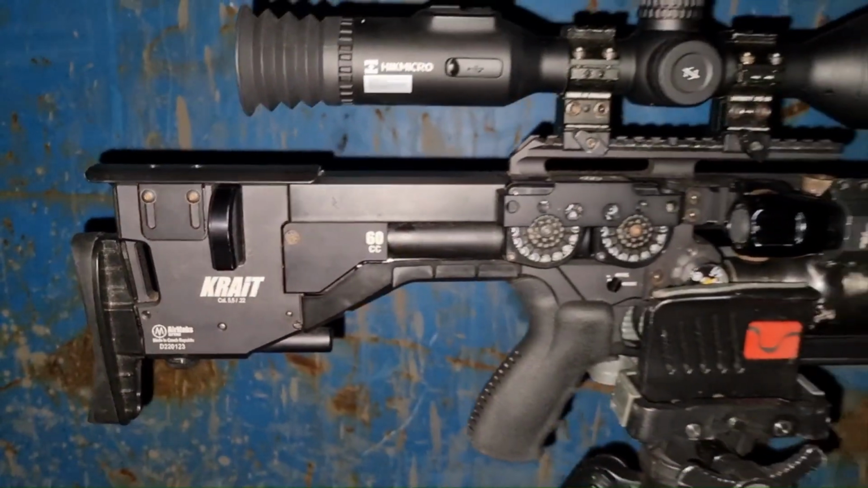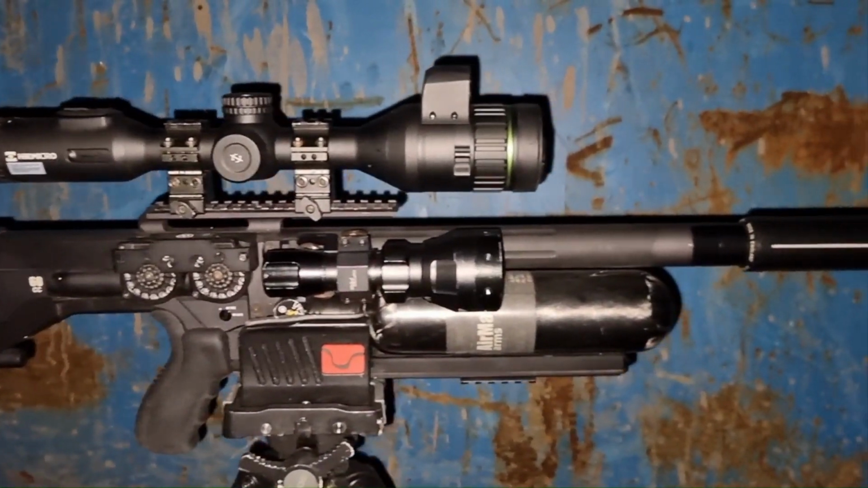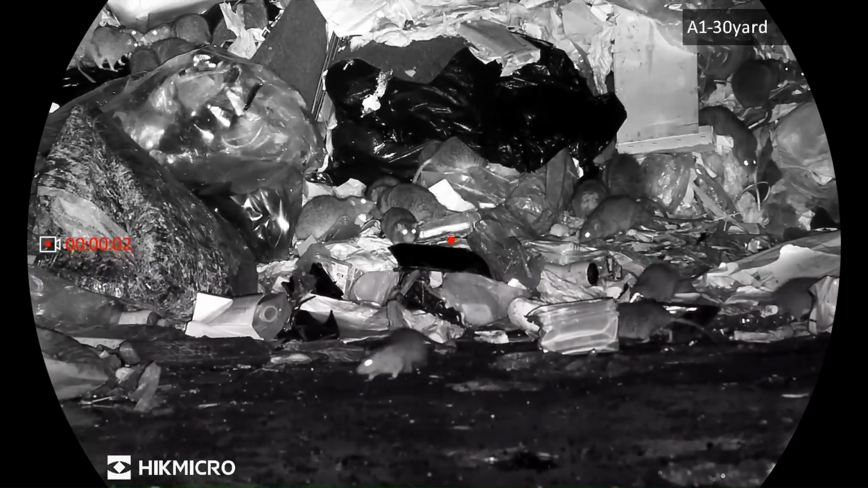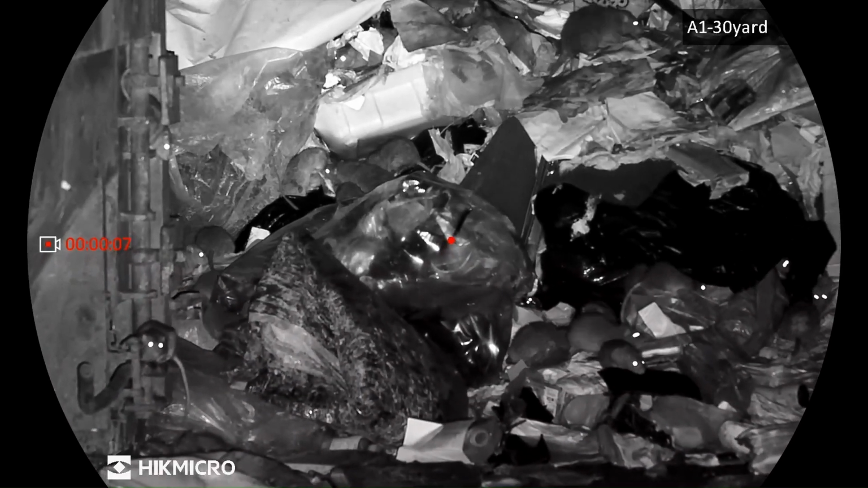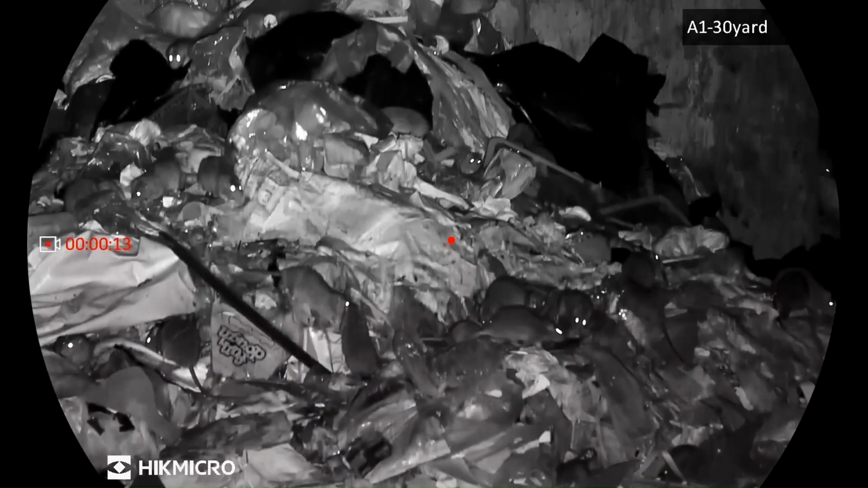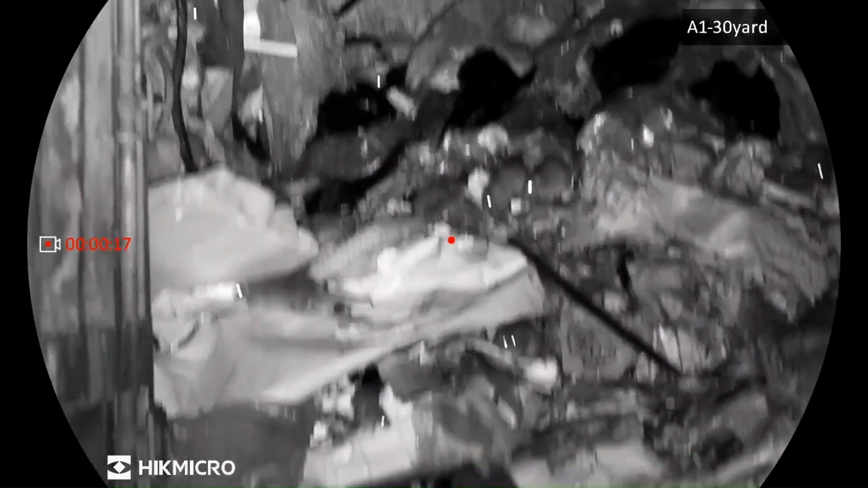So we'll give an introduction to the stuff that we're using. We're using the Air Arms Krait L in .22, and on top of it, it's the HikMicro Alpex 4K. As you can see in this video here, just showing you the numbers of rats, the picture quality through the scope is brilliant, absolutely crystal clear, and it is a pleasure to use. We're using it for hours on end.